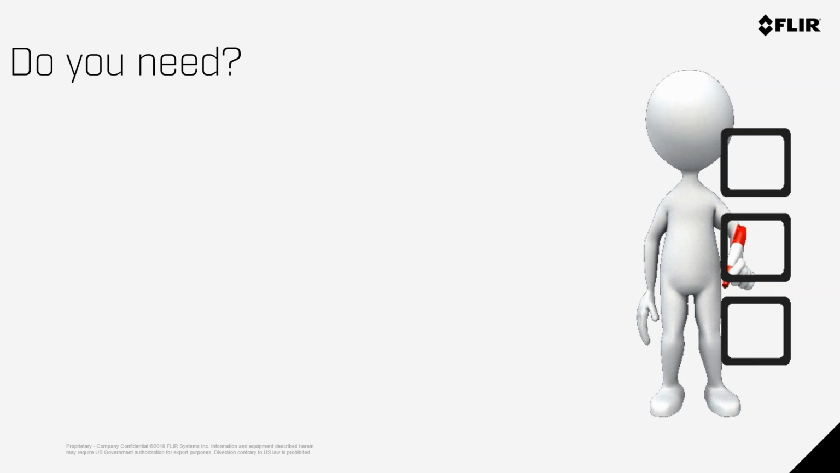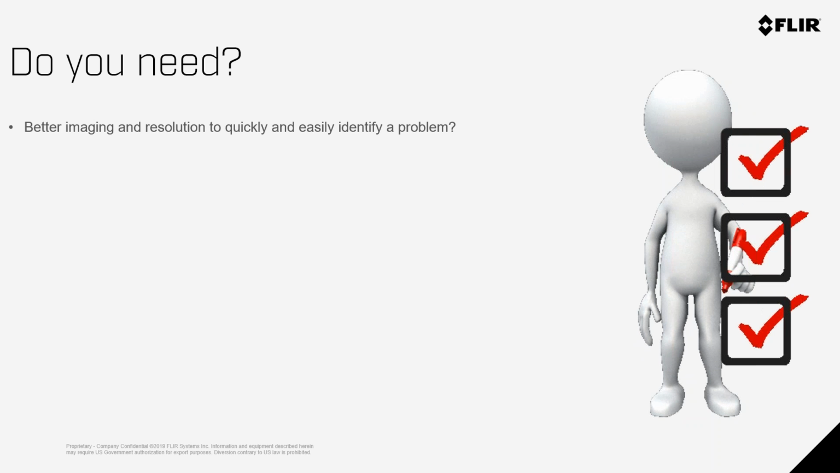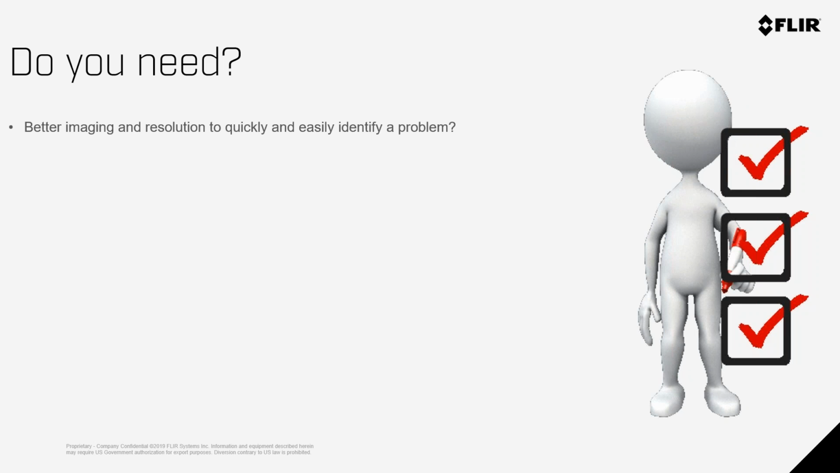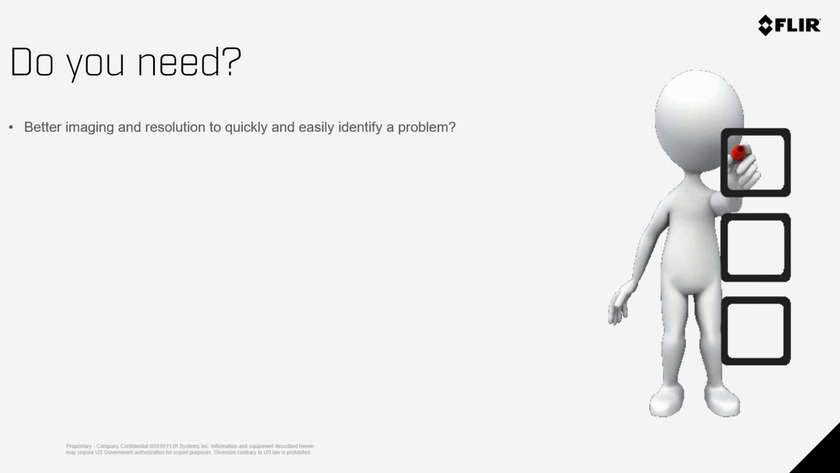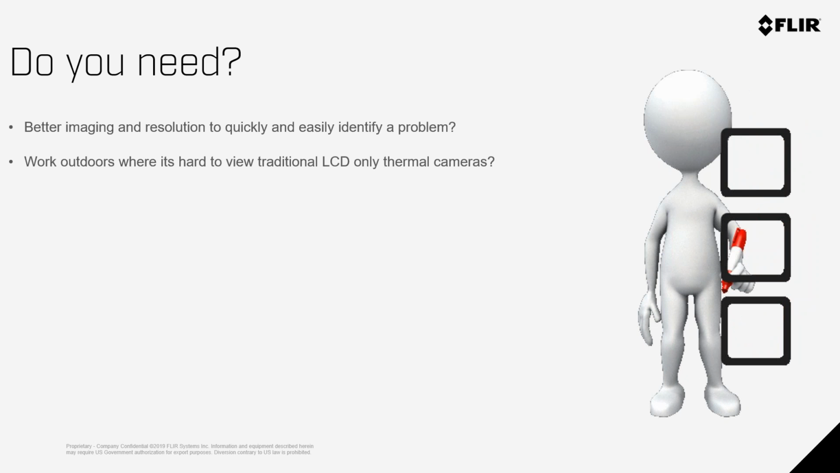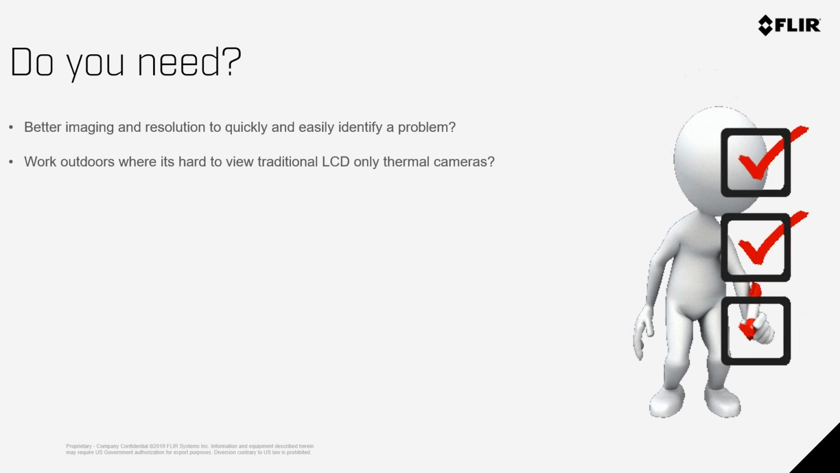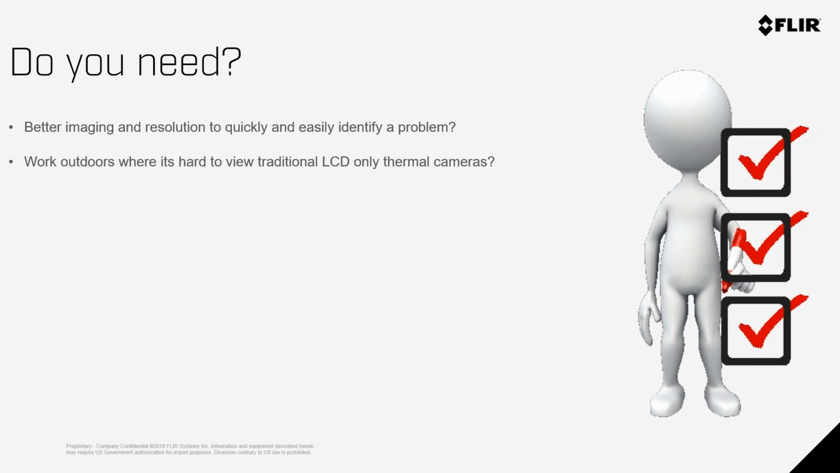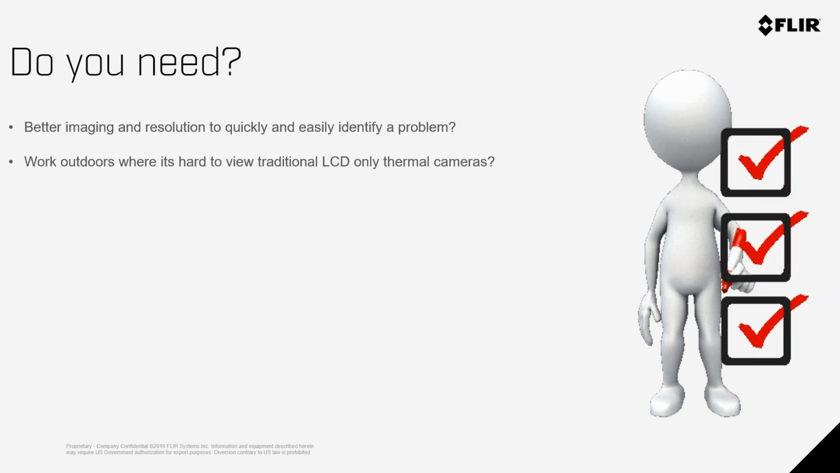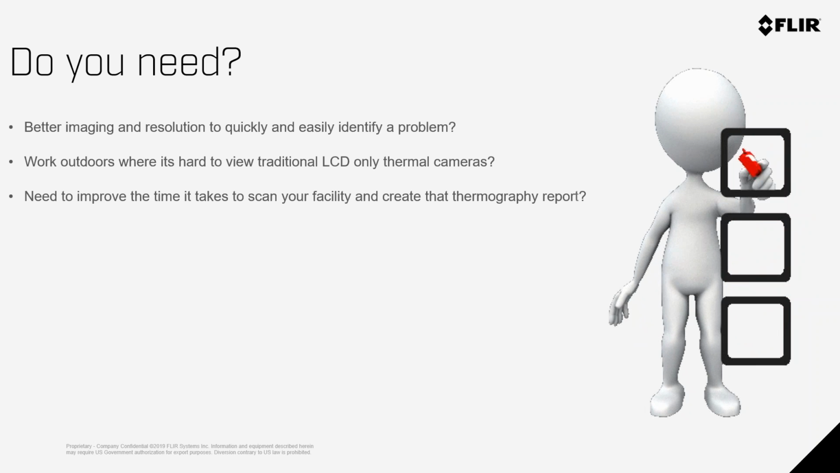So if you already have a camera, or if you've thought about cameras, to improve the reliability of your facility, there's a couple things you should be asking yourself. Do you need better imaging and resolution to quickly and easily identify a problem? Is your program to that level? How much of your work is actually outdoors versus indoors? That has an effect on the performance of your system, the performance of the targets that you look at, whether they're far away or whether they're outdoors.